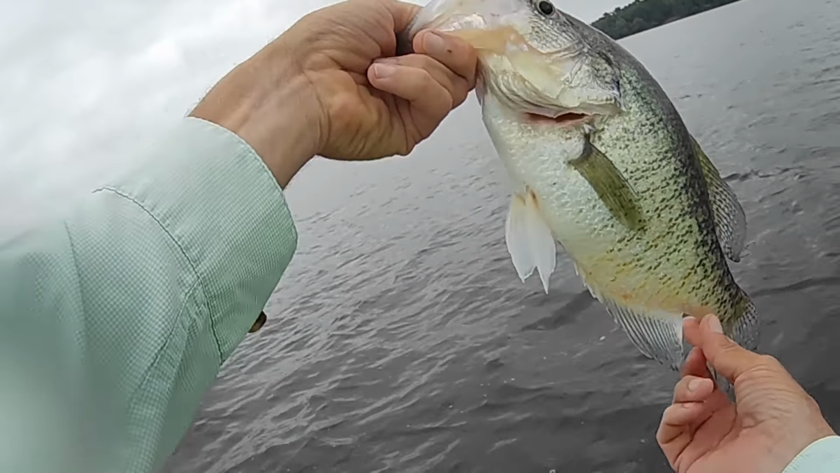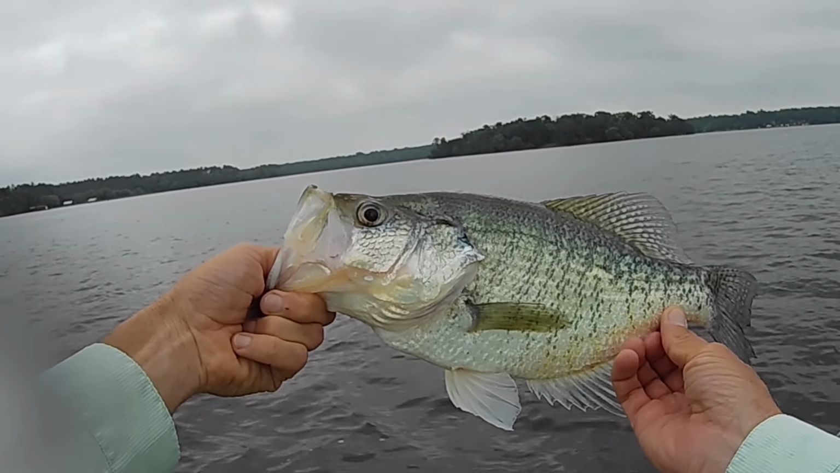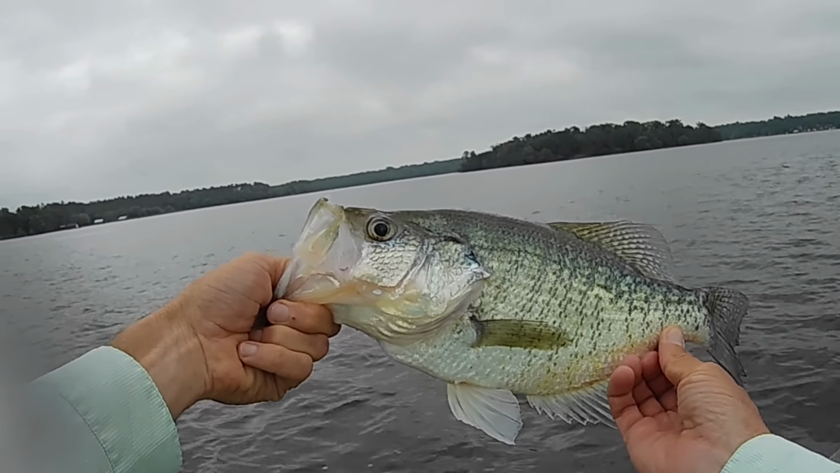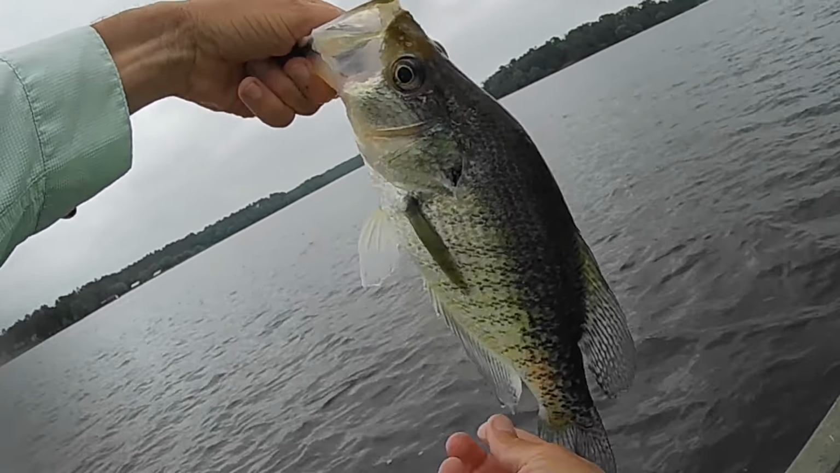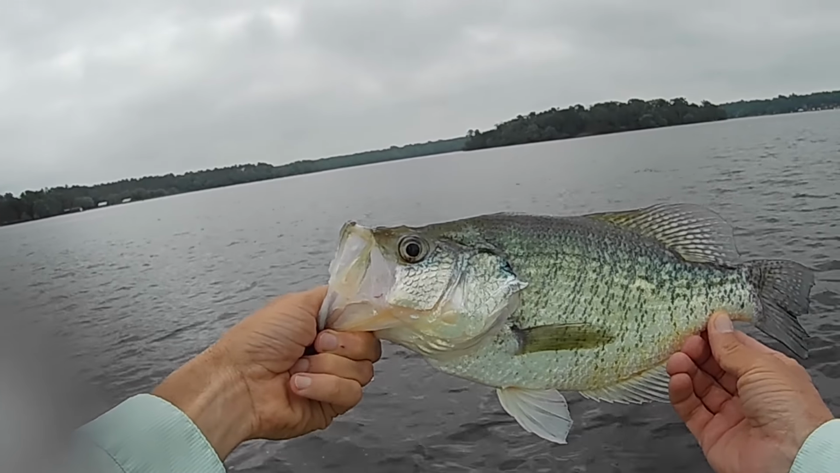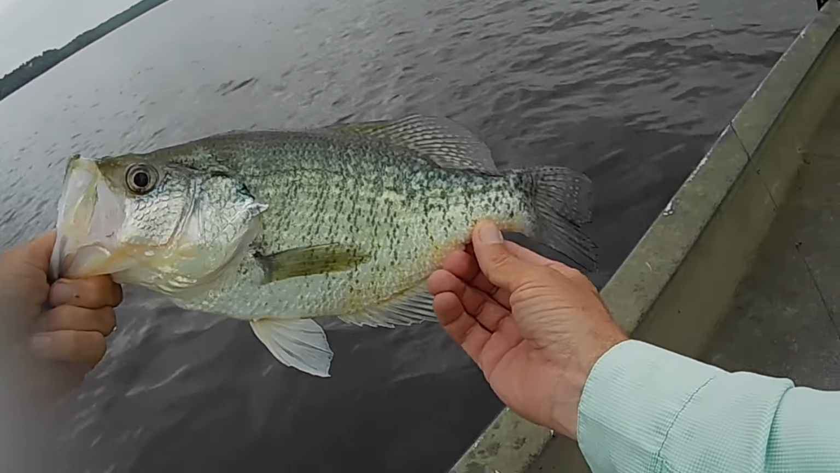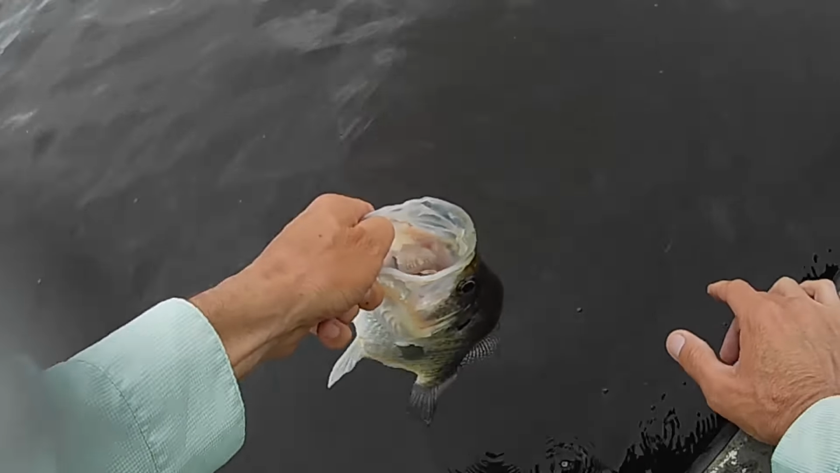Man, what a fish. What a crappie. That is a big crappie right there, guys. Thick across the back. She's post-spawn, so she doesn't have a whole big belly on her, but man, that's a big one. Wow. Well, let's put her back in there.